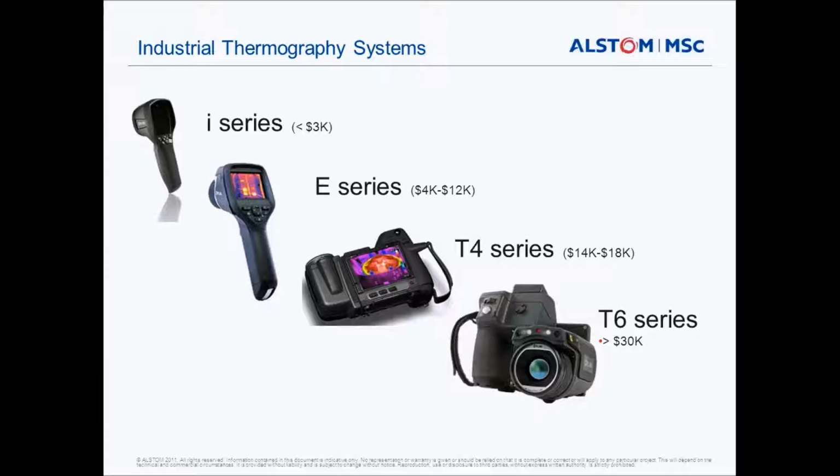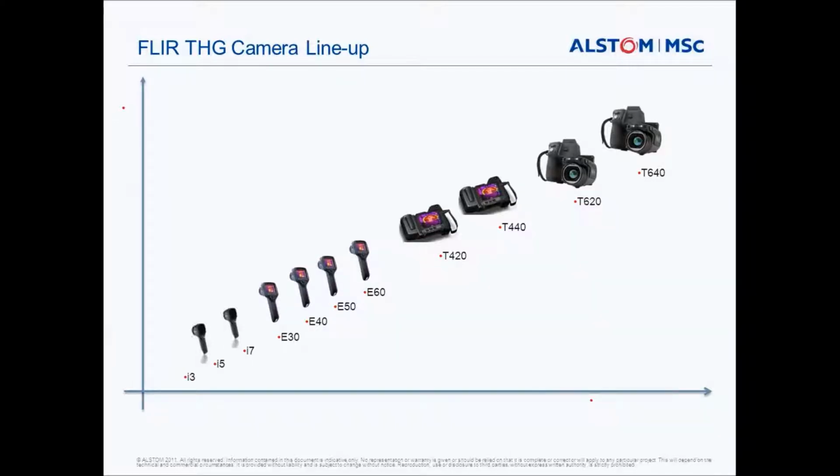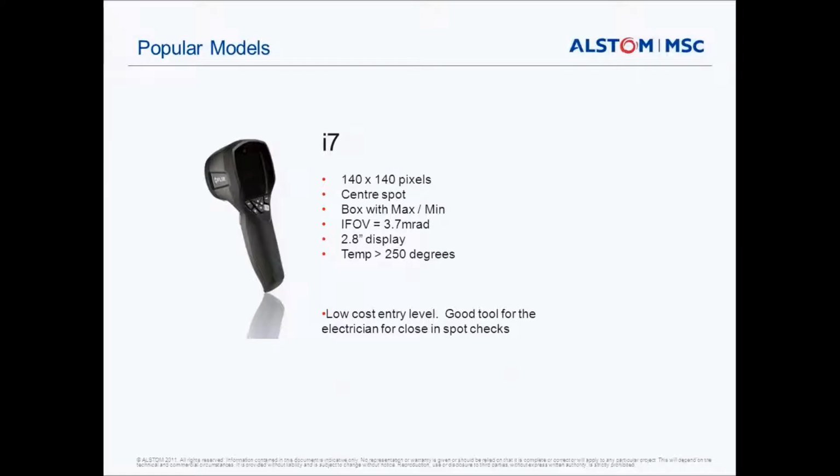Then the T4 series, under $20,000. Then we go up into the T6 series, their high resolution 640 by 480 cameras, which are over $30,000. As we go through the range of FLIR cameras, the features and benefits increase.